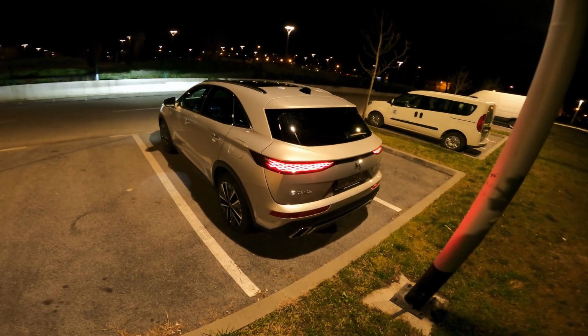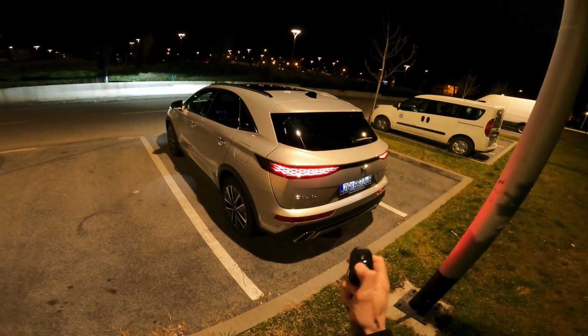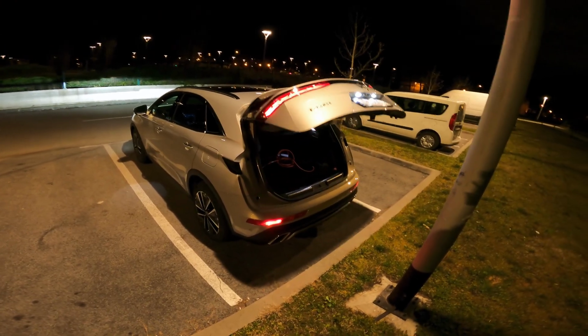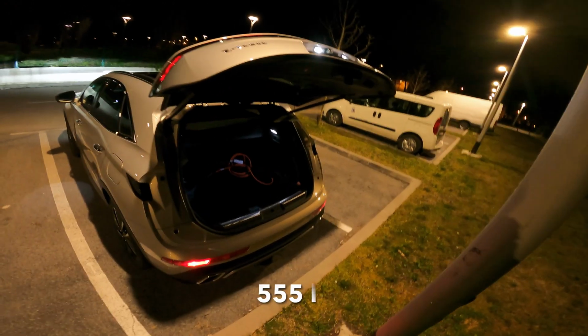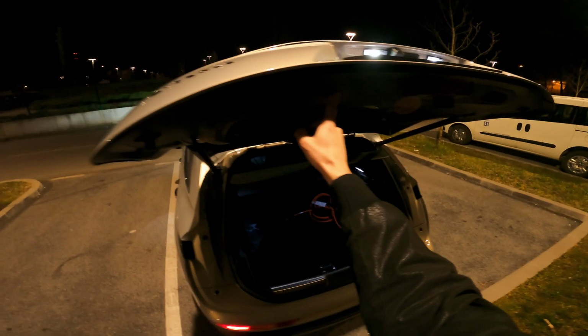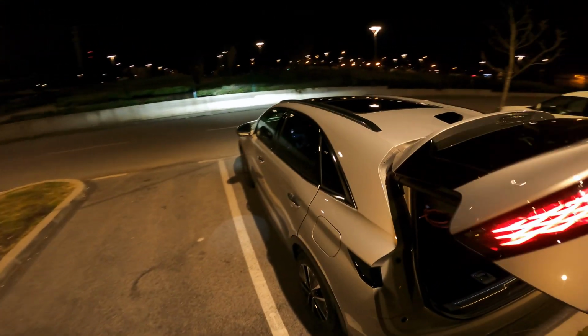Beautiful, gorgeous LED taillights. If we hold the unlock button for the cargo, we can open it up. 555 liters of cargo space. It is very big and spacious. You can press here to lock it up.